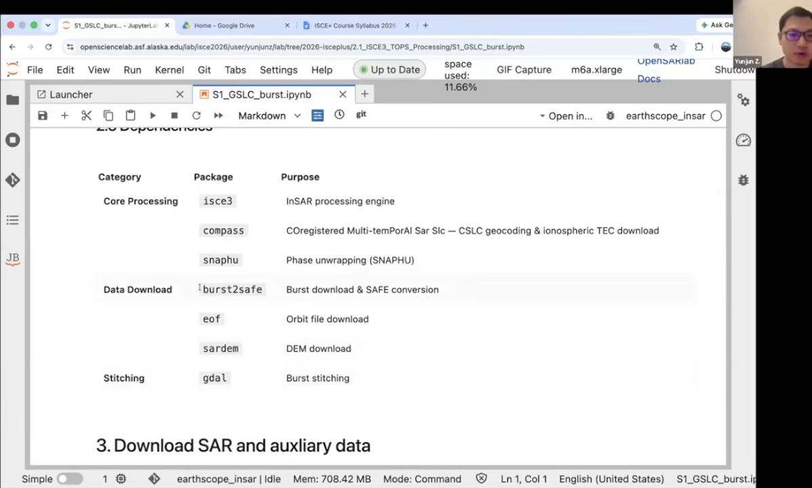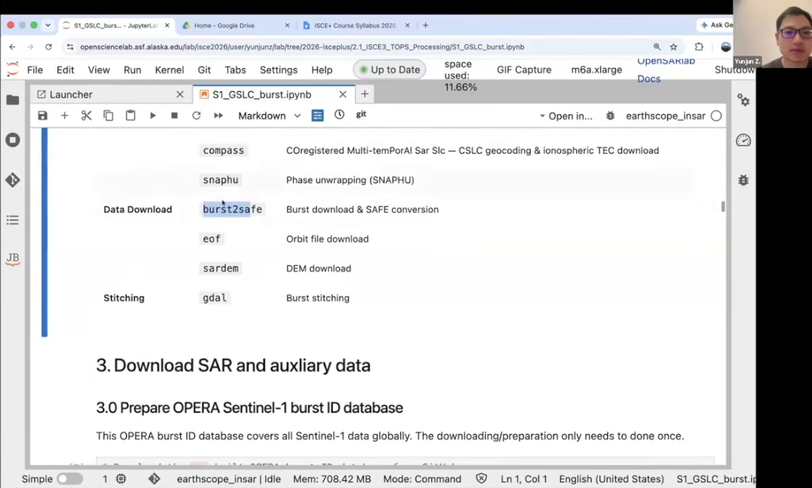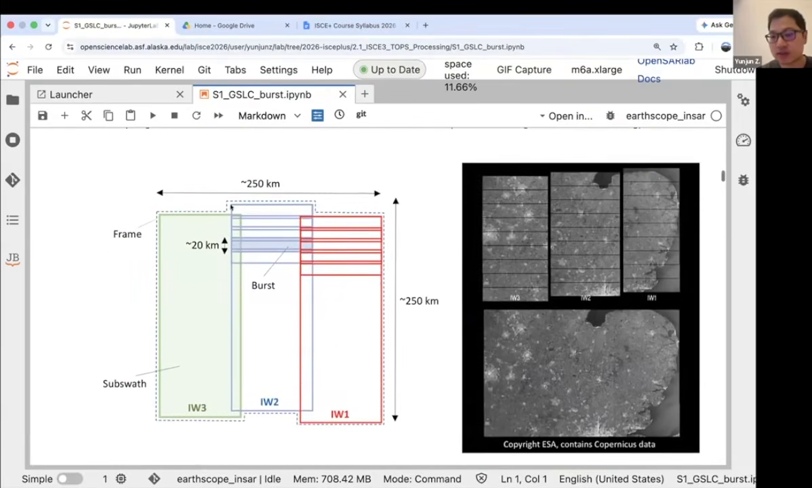I want to say a few more words on burst2safe. This is what we're using right now, because burst2safe is very helpful. ESA is still releasing all the SAR data in the entire frame, or what they call the SAFE file, and this SAFE file usually includes about 27 bursts, as you can see from here. So each file is about 4 gigabytes in size, which is relatively large.